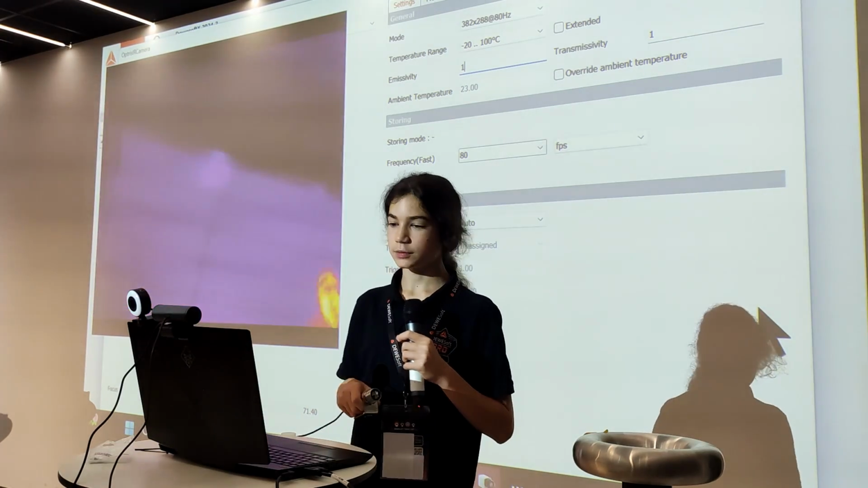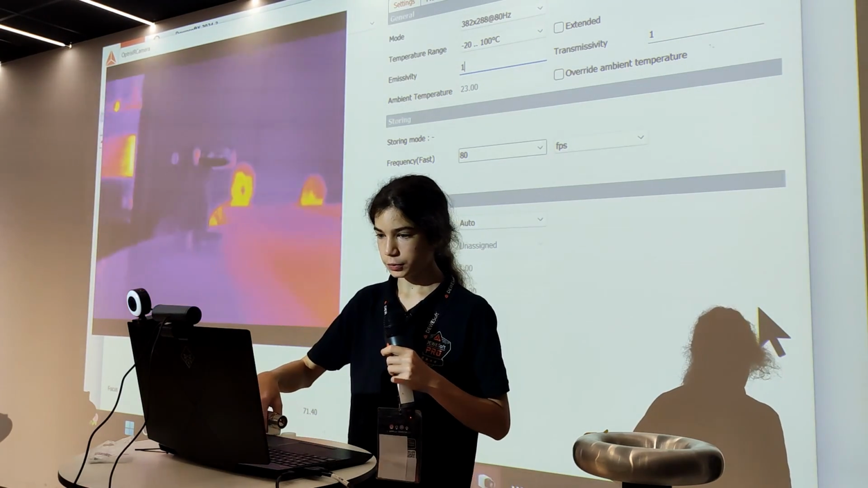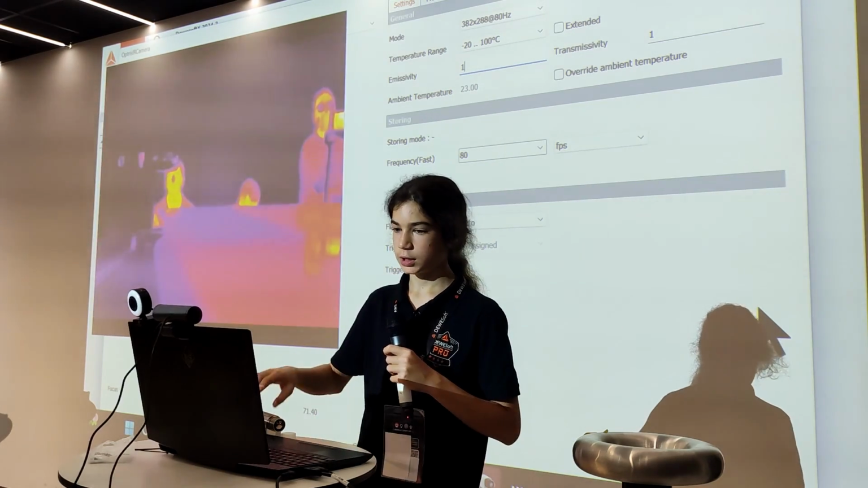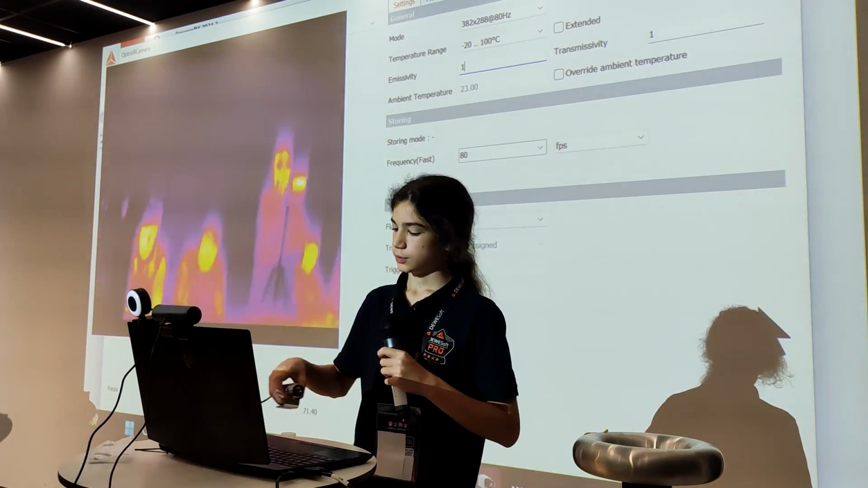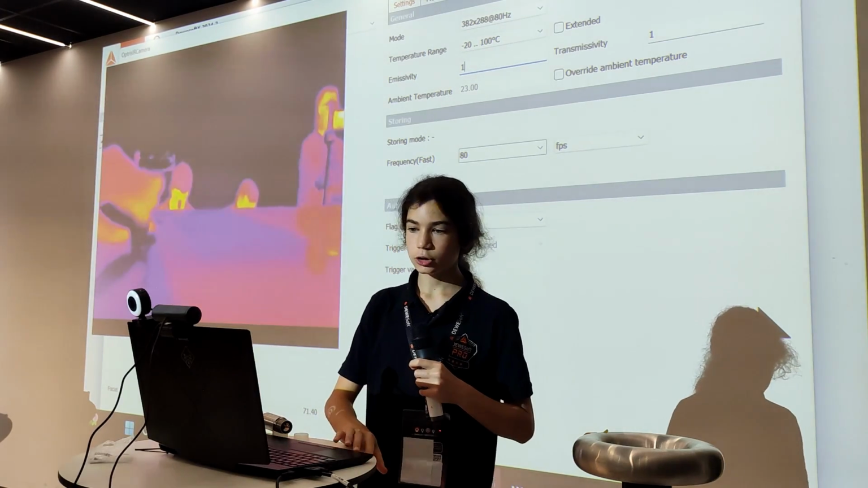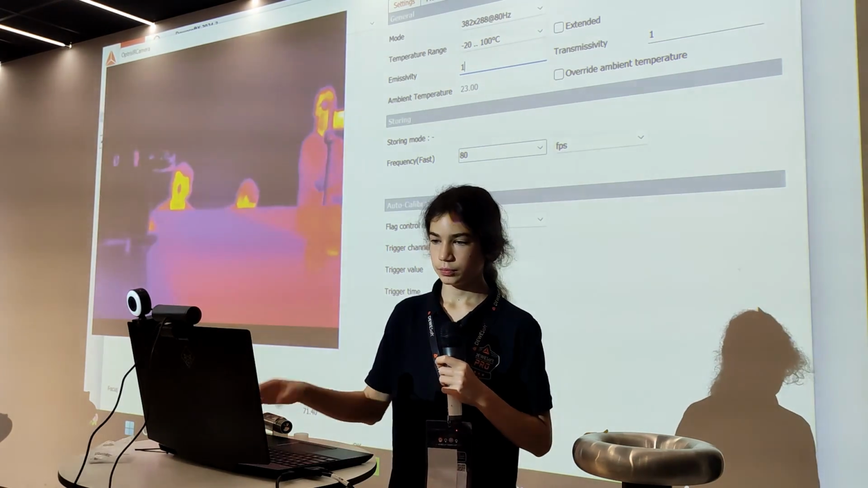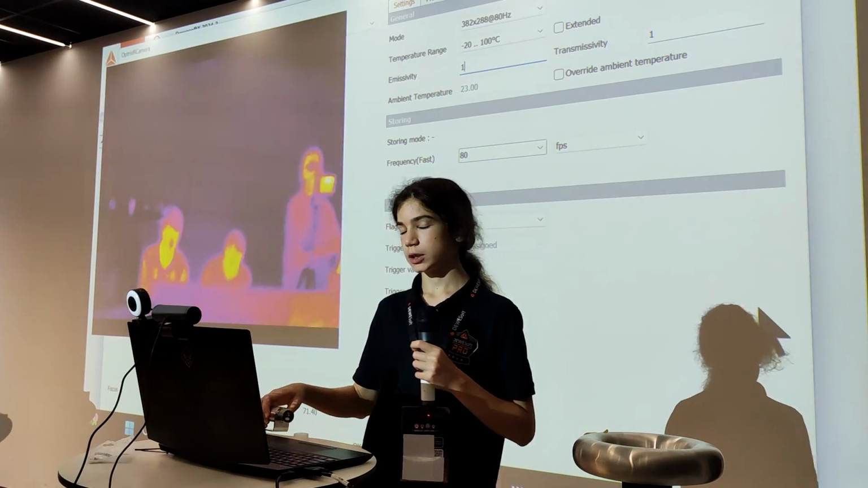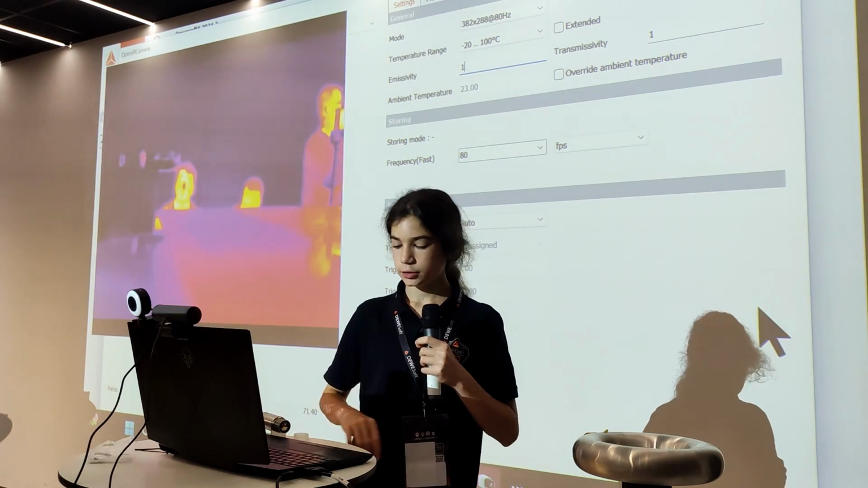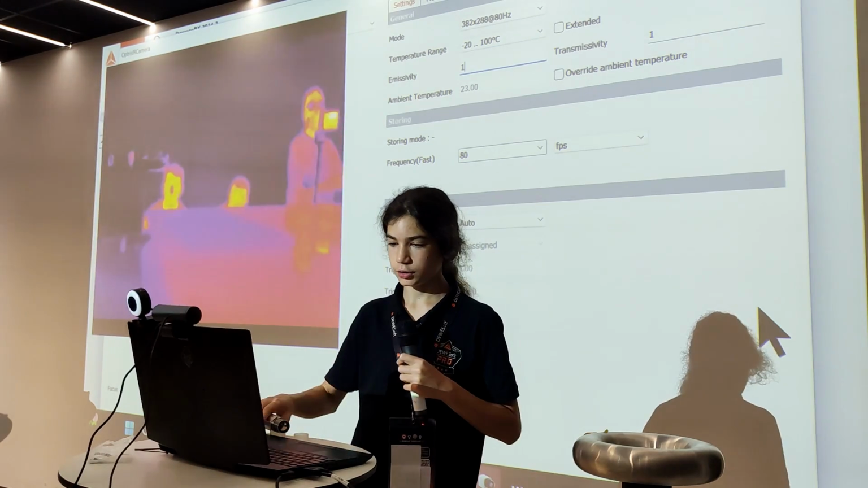Last thing that I will show, which I find interesting: if you have the thermal camera looking at the table, then if you pass your finger quickly on the table, it will get very hot. That's not really because of heat conducting from your finger to the table, but from the friction between your finger and the table, heating the table up. And so it's interesting, you can basically draw on the table.